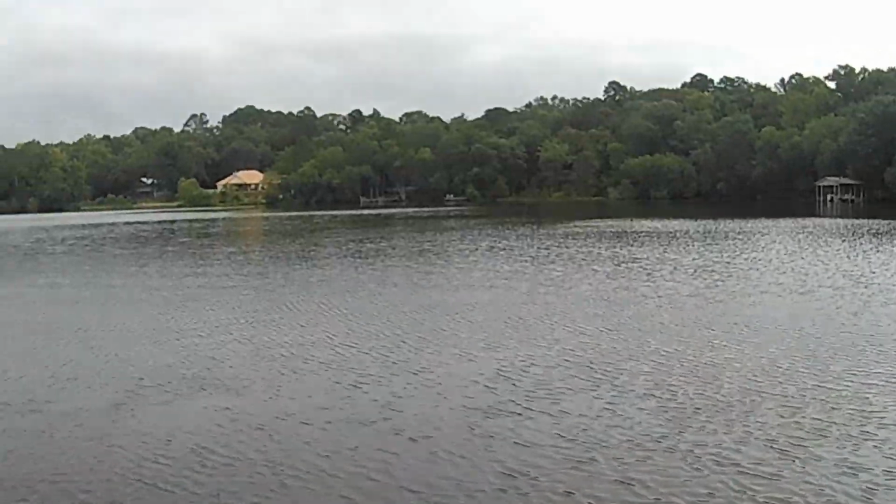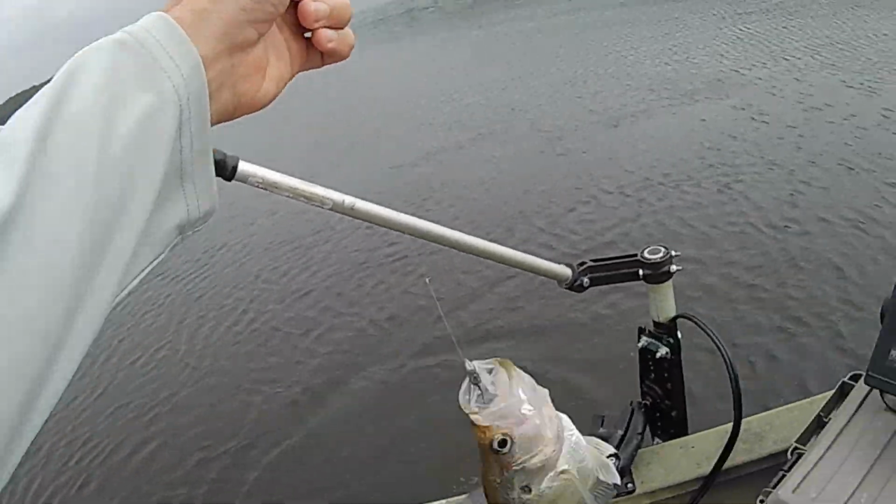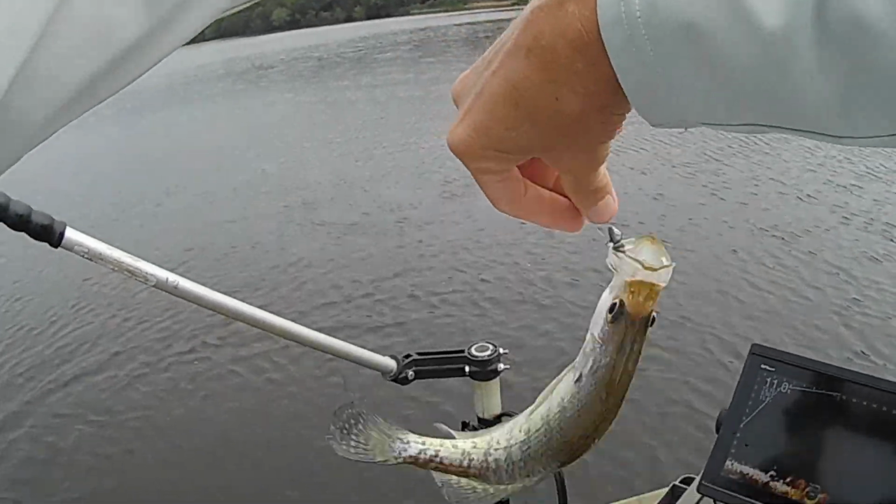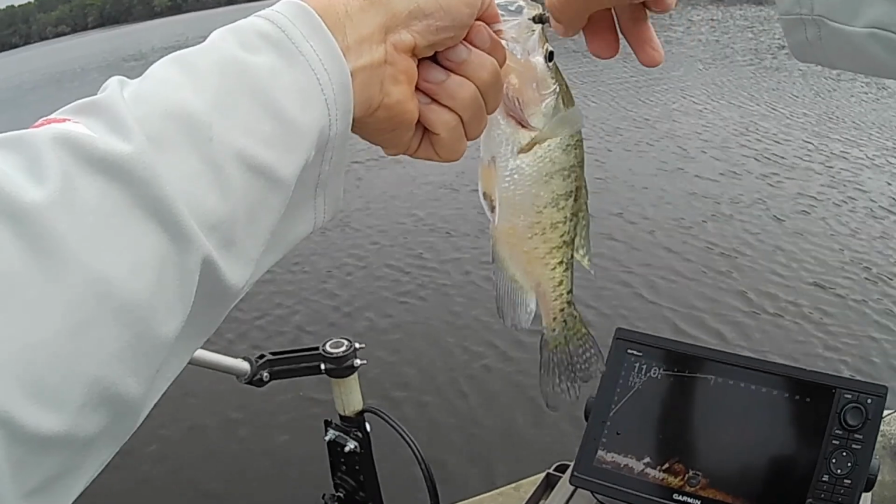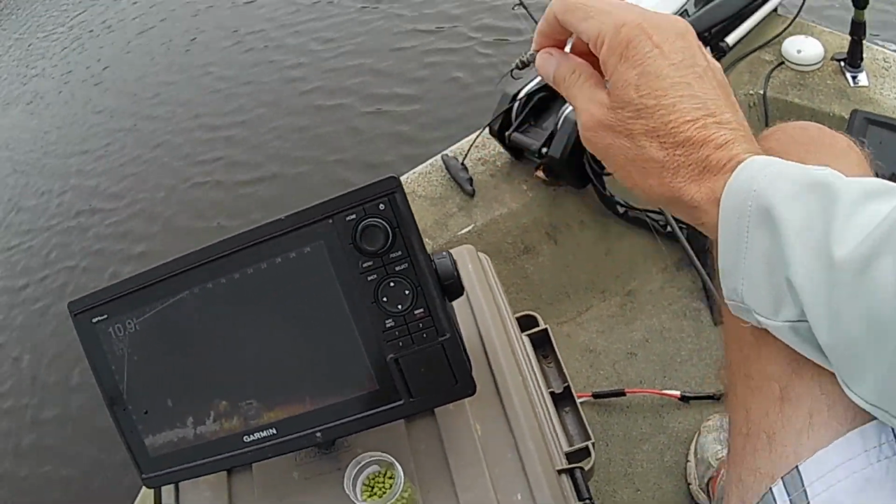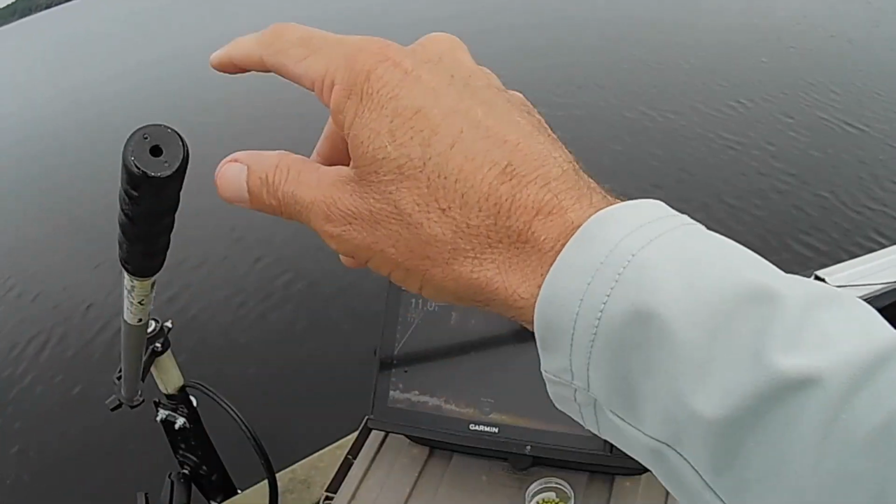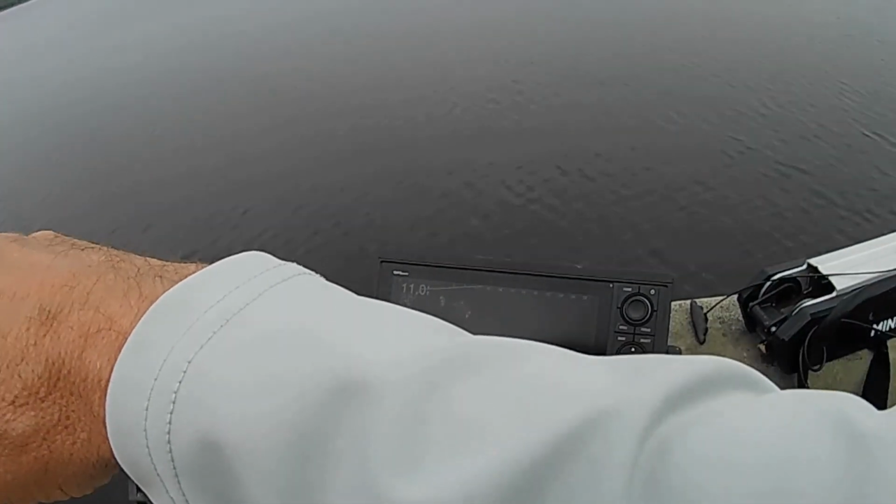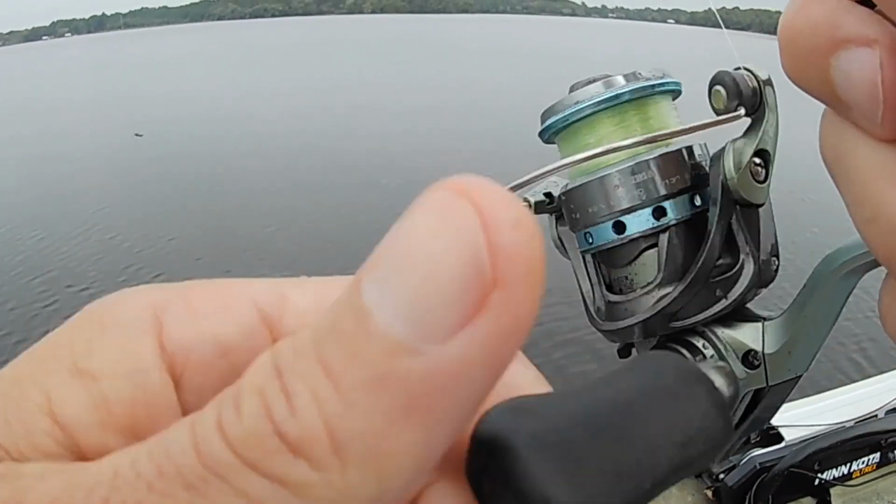I didn't hit it swimming. That's the first one to catch swimming it right there. Oh, hey. Not a bad one. Oh, rascal. I don't know, there's something about this color or something. They just ain't hitting it very well.